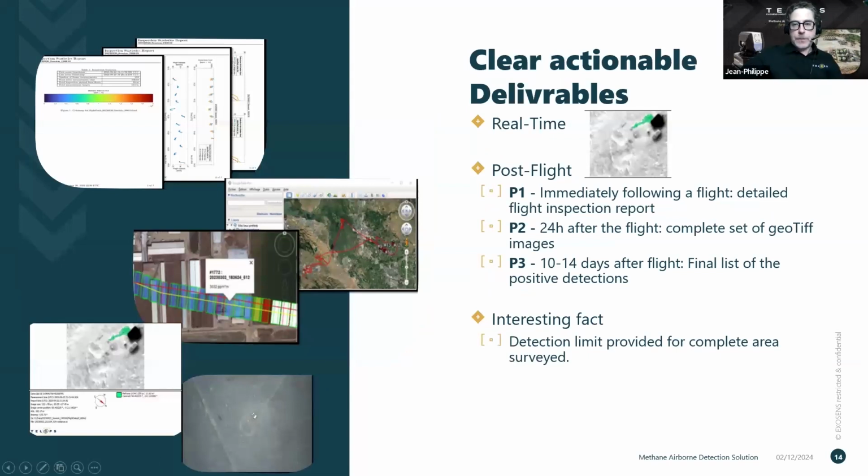What we deliver afterwards, so after our partner has executed the flight, the data comes back to Telops, we analyze everything, and we provide in 24 hours a complete detailed in-flight inspection report. The complete image data set is provided 24 hours after flight, and a few days later, you get the complete report back with a complete list of everything we have found, all the leaks that we have found during that survey.